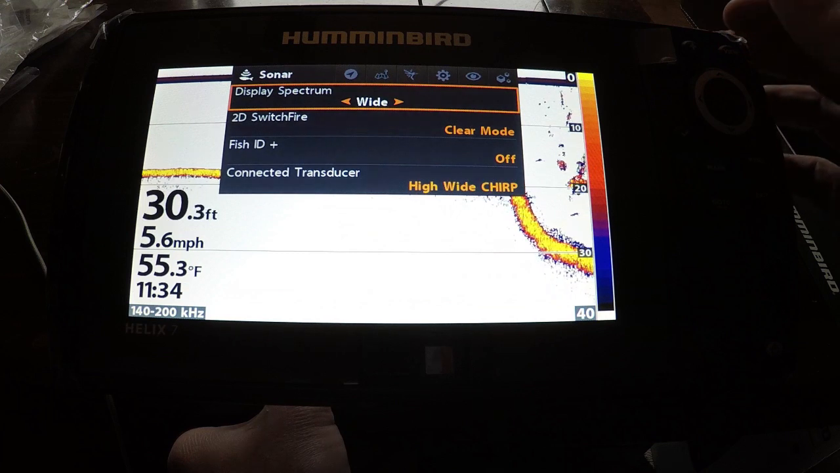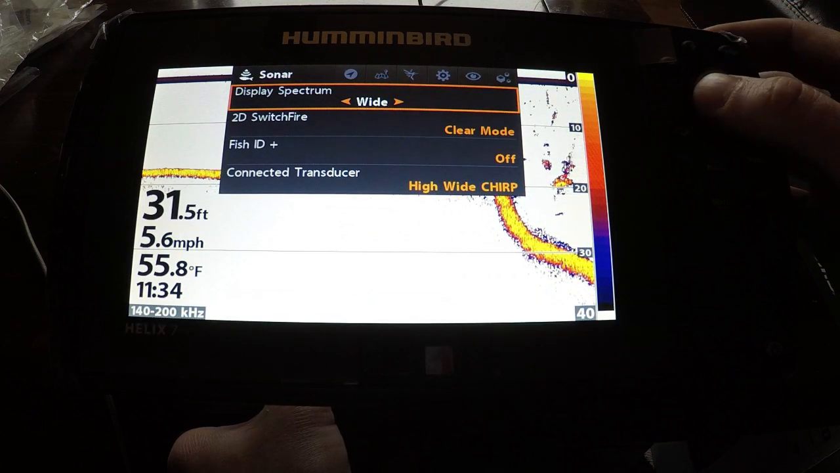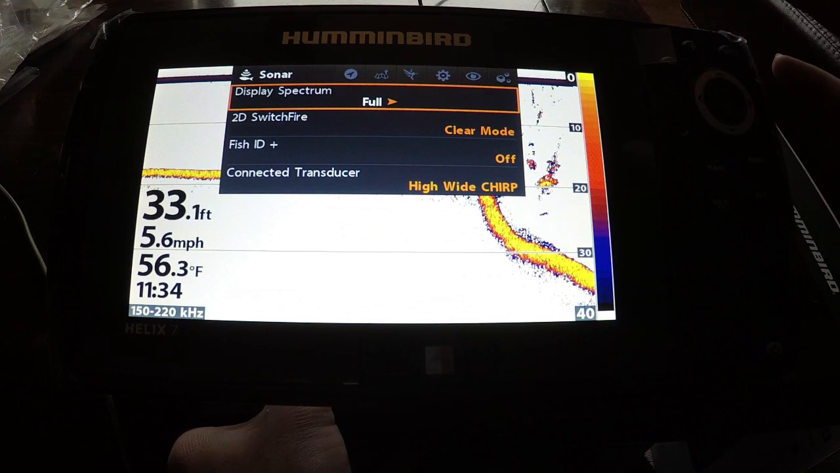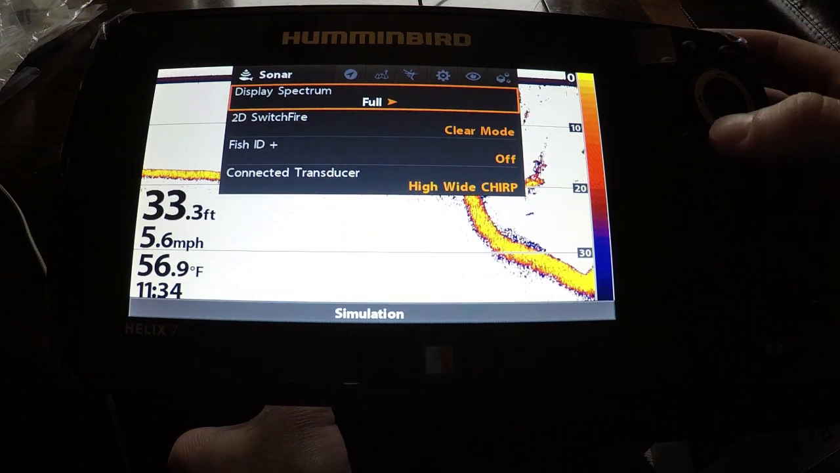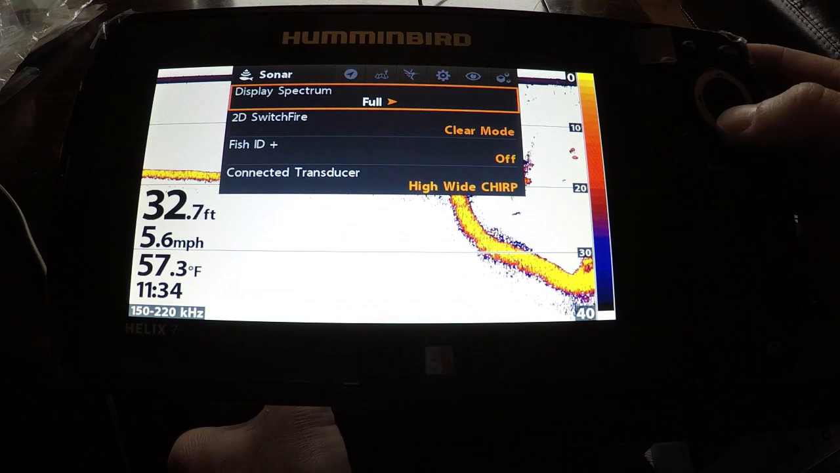Wide is going to give you a wide cone. It's going to pick up more things around the boat. Full is going to be just your average transducer beam width going down. So that's the 2D or the dual spectrum.